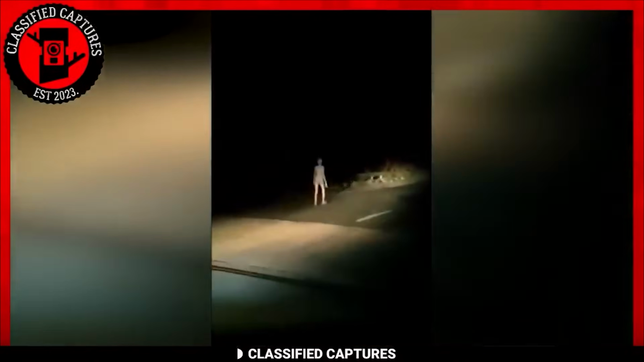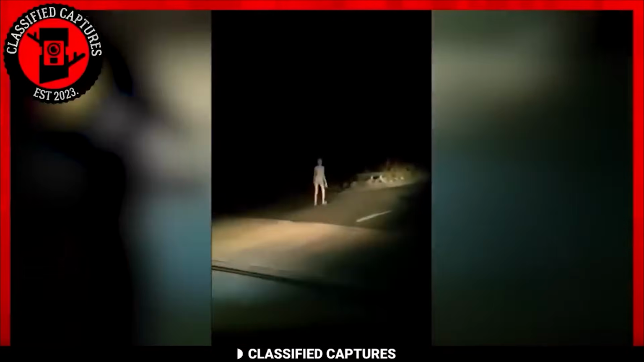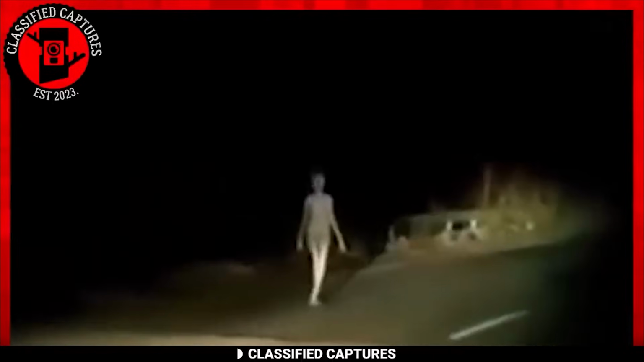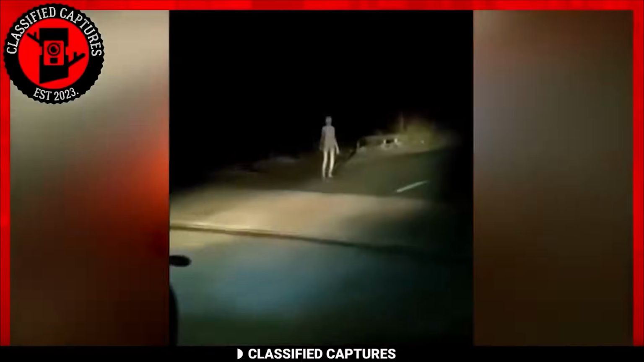In the dead of night, a group of motorcyclists in India stumble upon an enigmatic figure ambling along the road. The being in question bore an uncanny resemblance to a hairless, naked human, yet its movements were far from ordinary, characterized by a peculiar, almost sluggish gait.